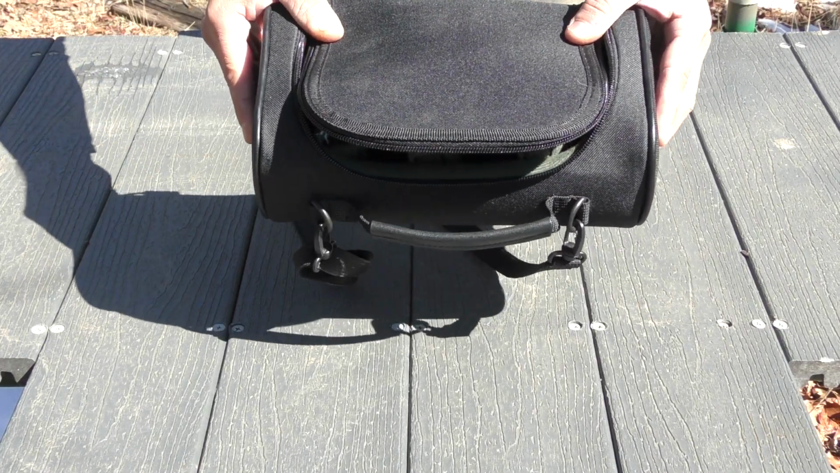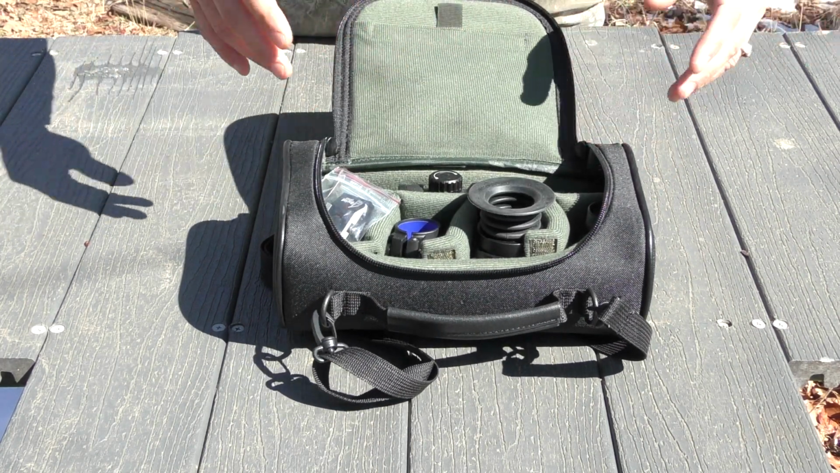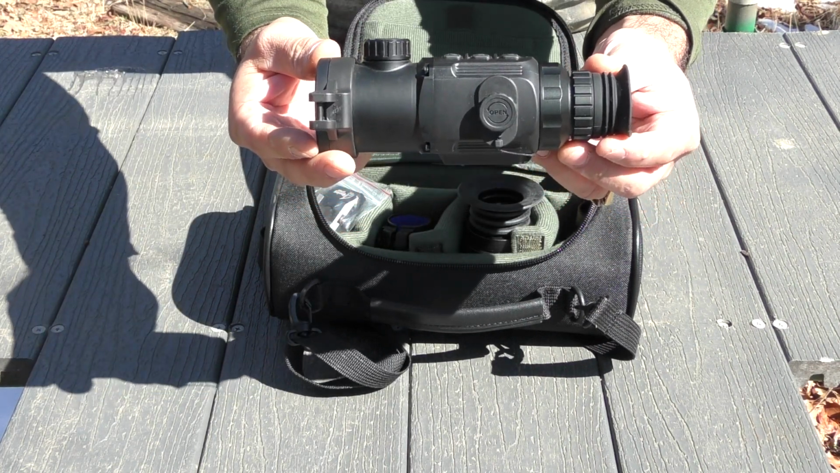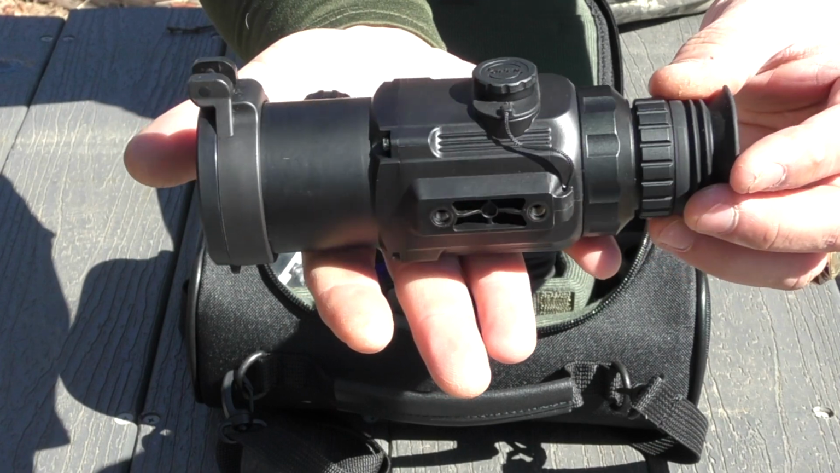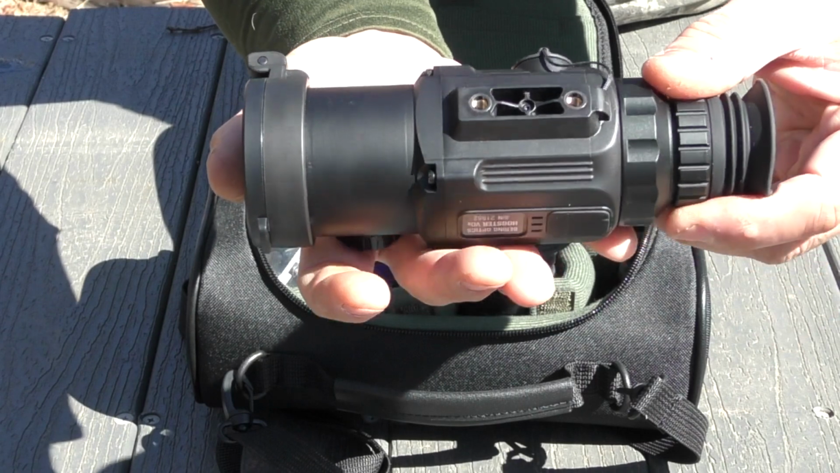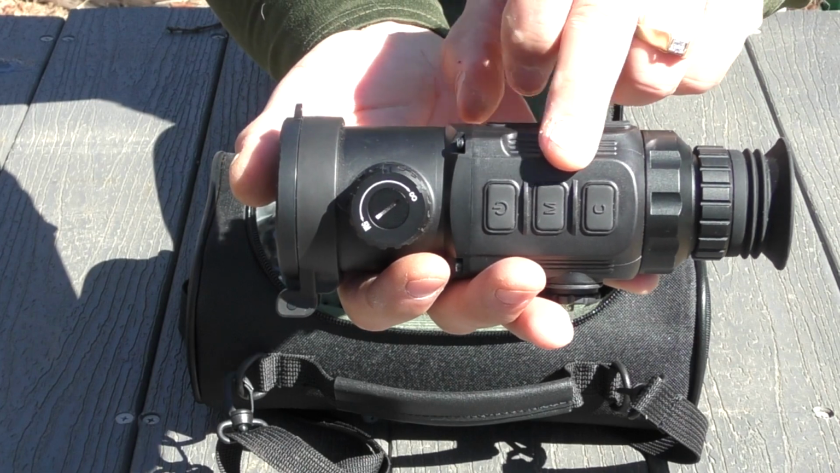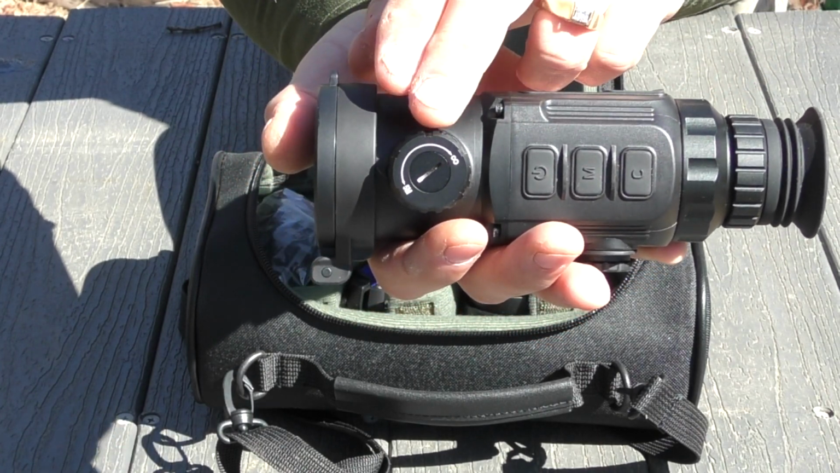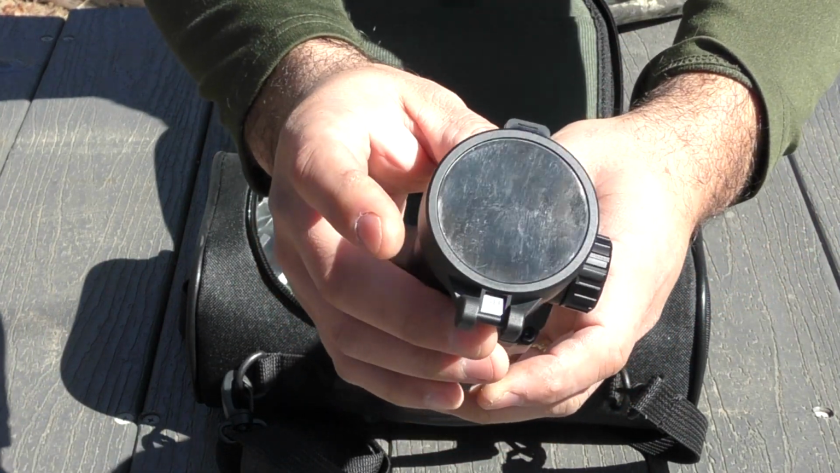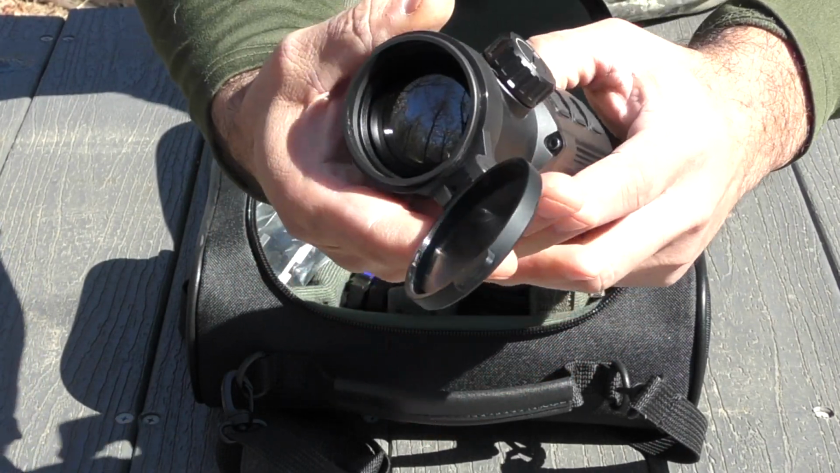It comes in a nice soft case, plenty of room and compartments. That case could differ a little bit, but it should be pretty close to what you get. Here's the actual clip-on unit itself. Right now it does not have any bottom rail affixed. 3 buttons on the top here, and then we have focus. It has a lens cap cover. That's a 50mm germanium lens.